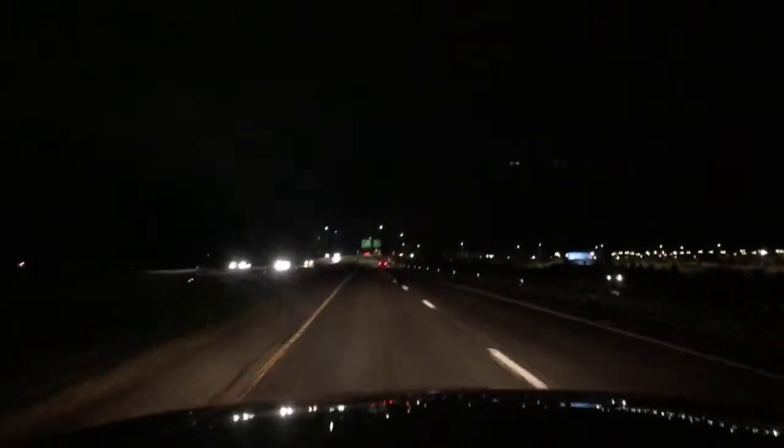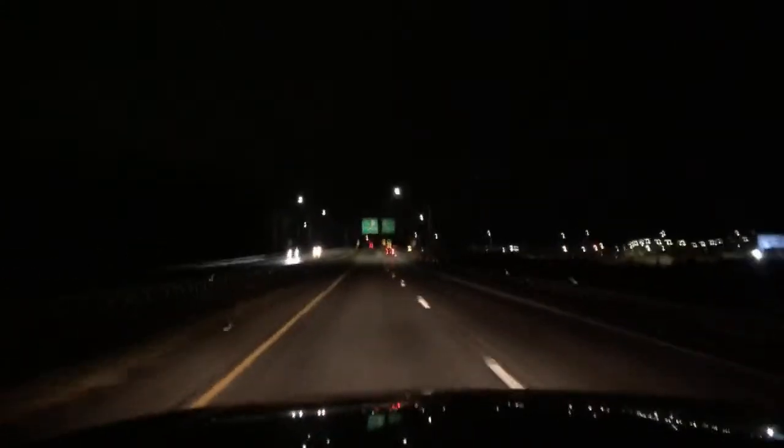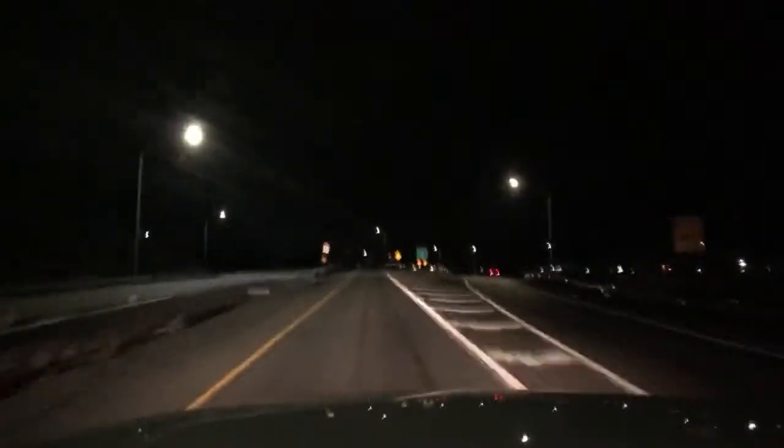I don't know what's going on down there, actually, so I just hear them closing roads and diverting traffic. But I'm not gonna go there. It doesn't interest me at all. Something happened. I don't know. But look at it, it's starting to rain. See that? Should have sat in the hot tub tonight, actually.